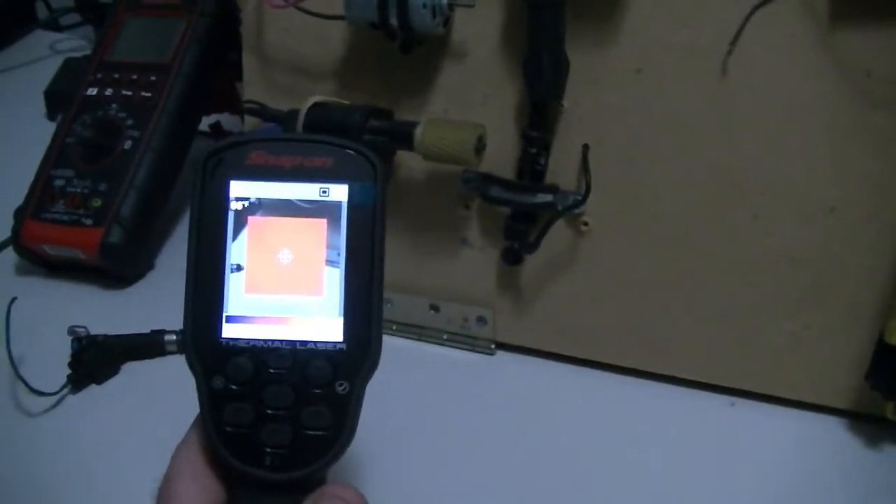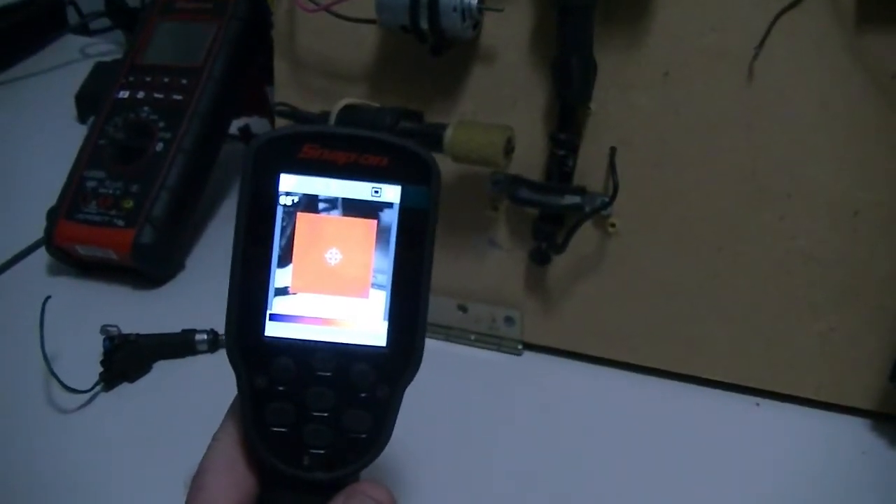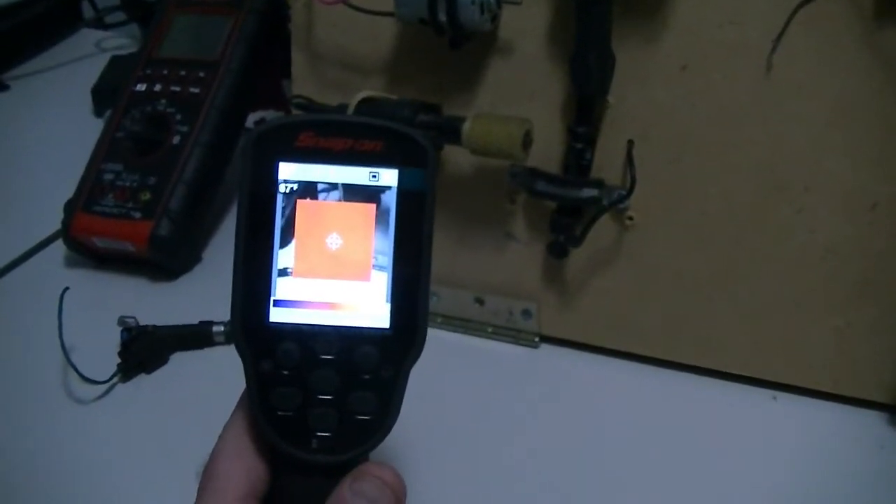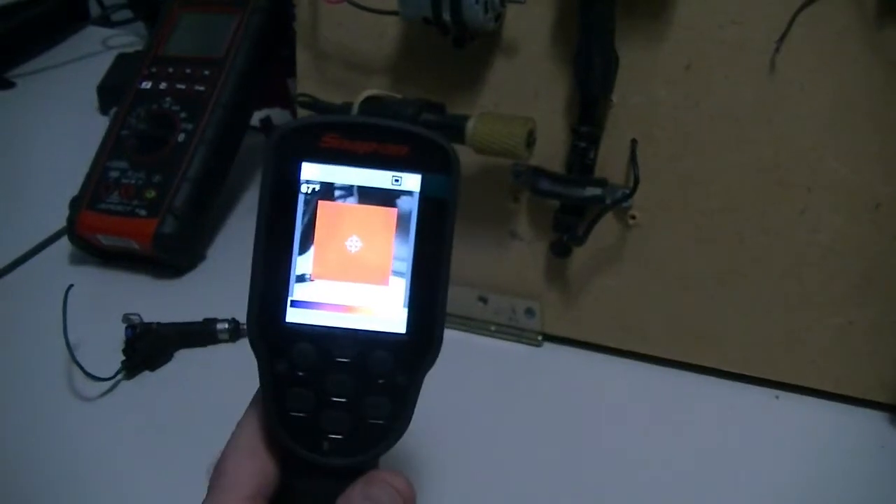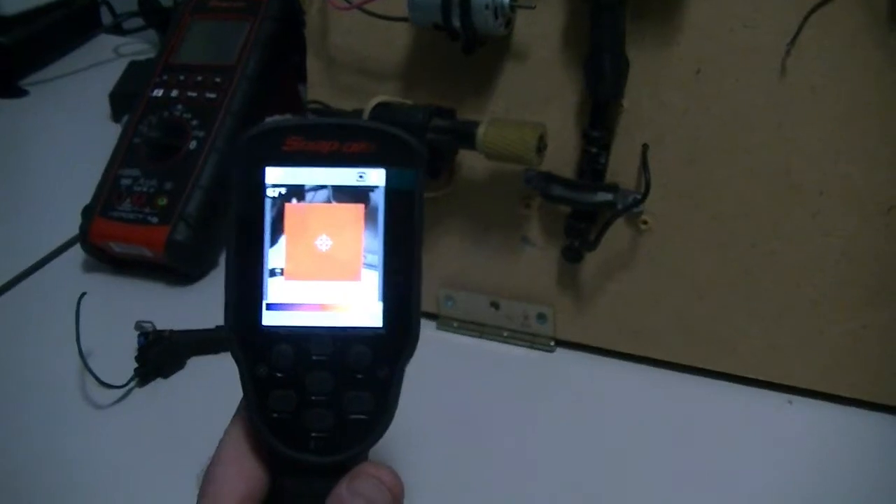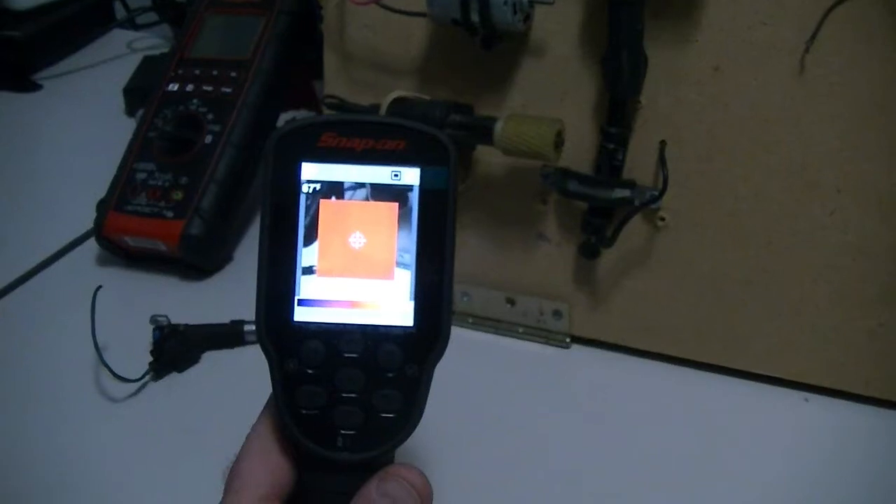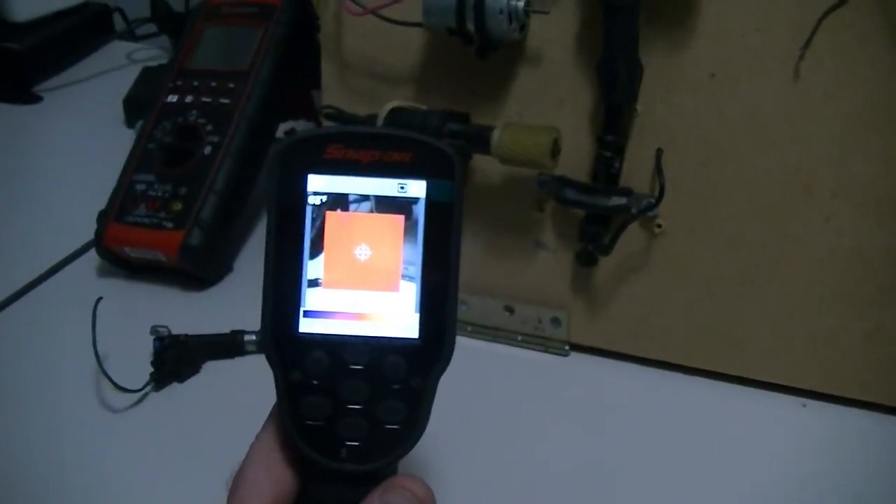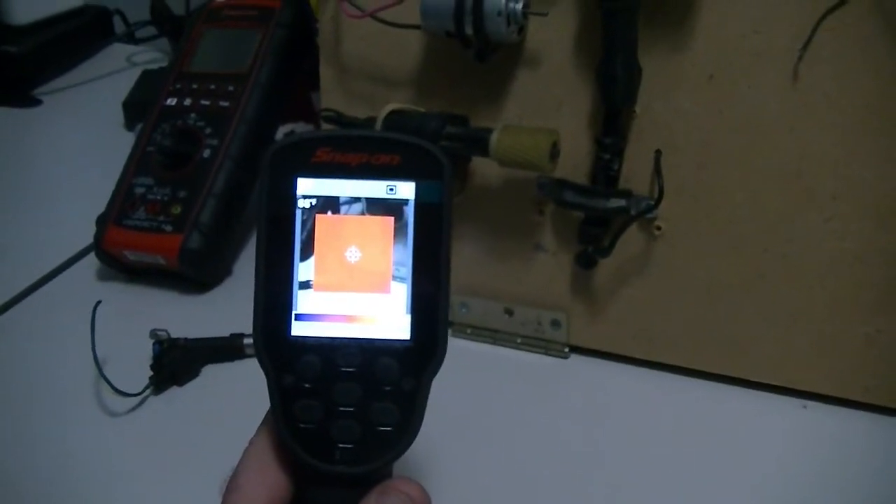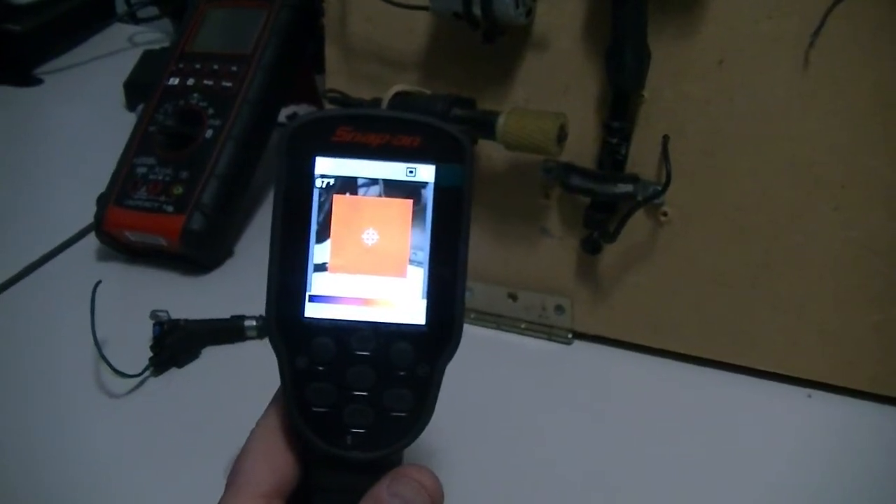But I've seen some guys try to use thermal imaging with their phones with these cheap kits, and it just don't work. When it comes to a thermal imager, money matters. You got to buy one that's got good hardware. And Snap-on's the only company I know that's got one geared towards automotive, that has libraries in them, known good, known bad stuff, specifically made for the automotive market. So I tend to lean their way on that. And of course, my buddy's a Snap-on dealer, so that helps too.